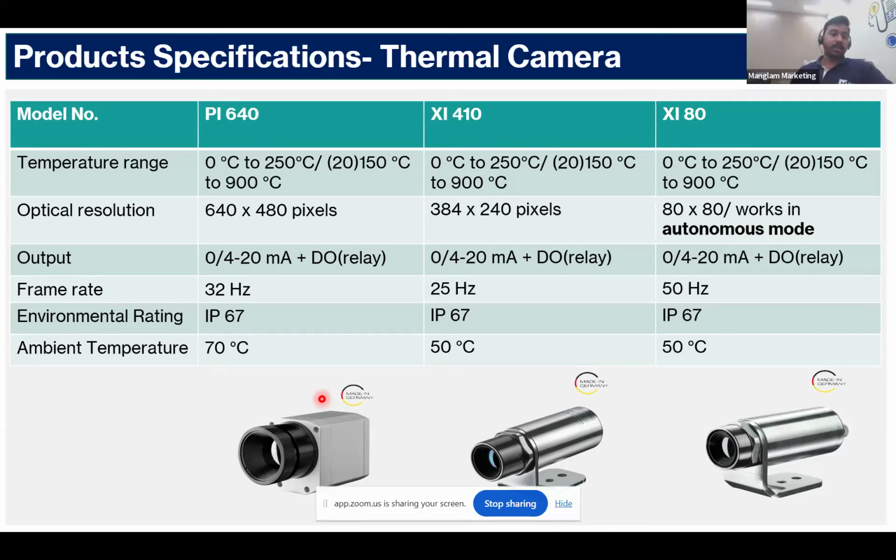And the high resolution camera can withstand up to 70 degrees Celsius without being cooled, and the rest of the cameras only 50 degrees Celsius. We also offer cooling jackets as well as air purge laminar to counter the harsh environments in the plant. So, sir, do we have any questions related to the specifications? These are some of the technical specifications. We'll be happy to elaborate more if you ask.